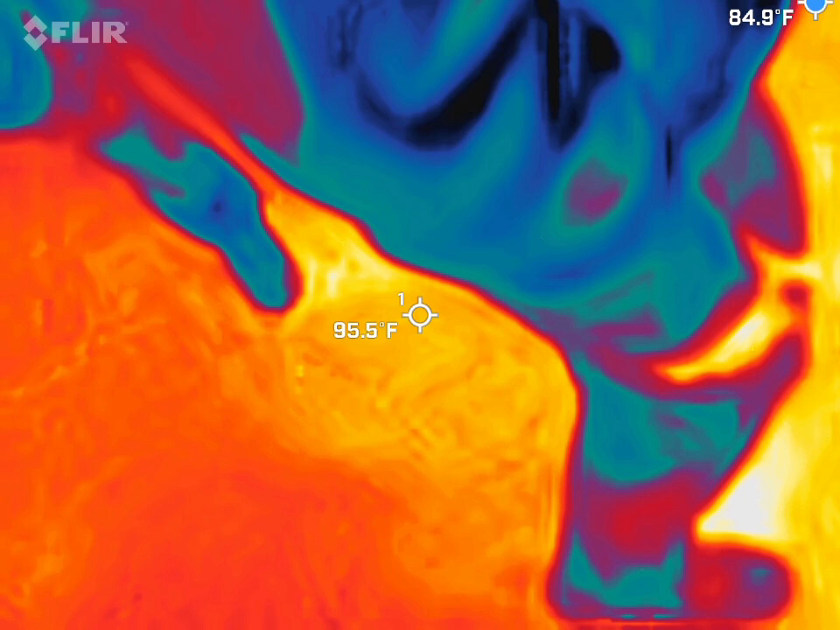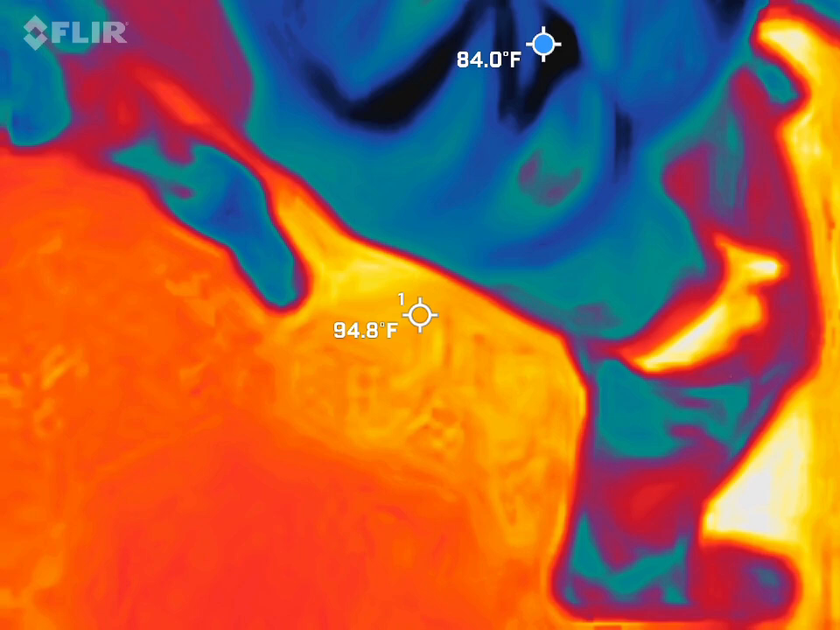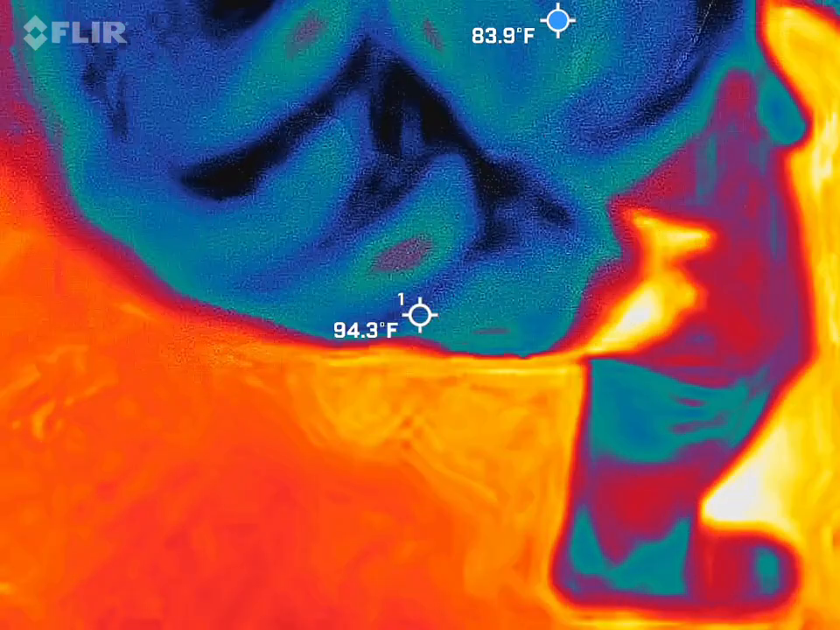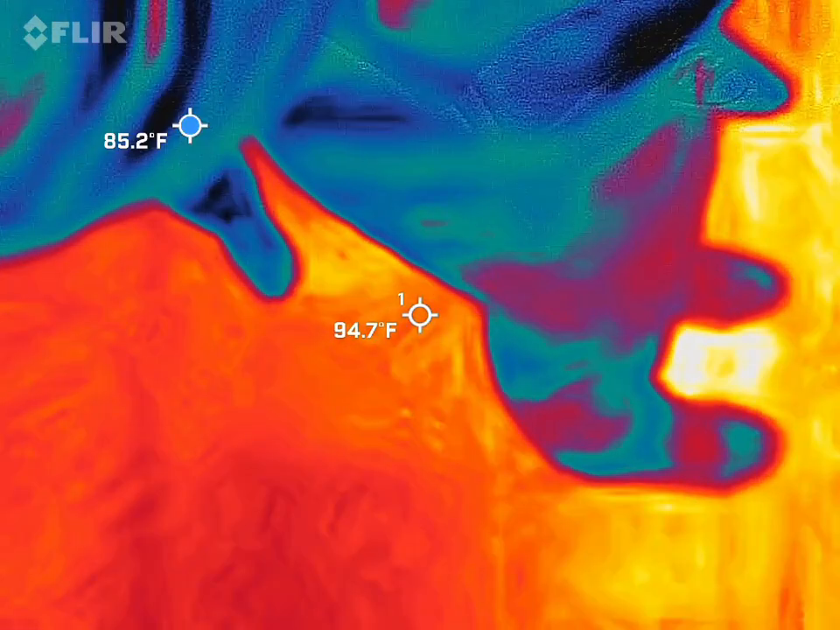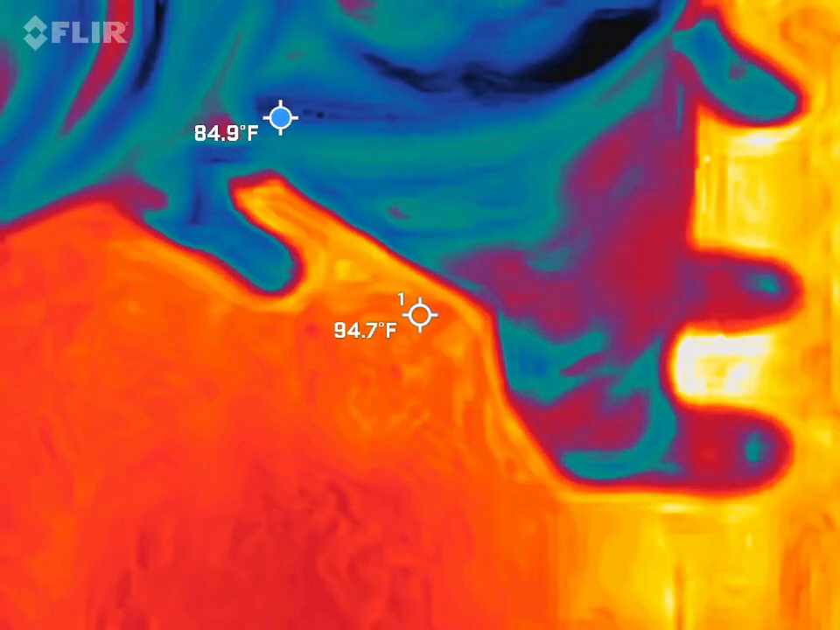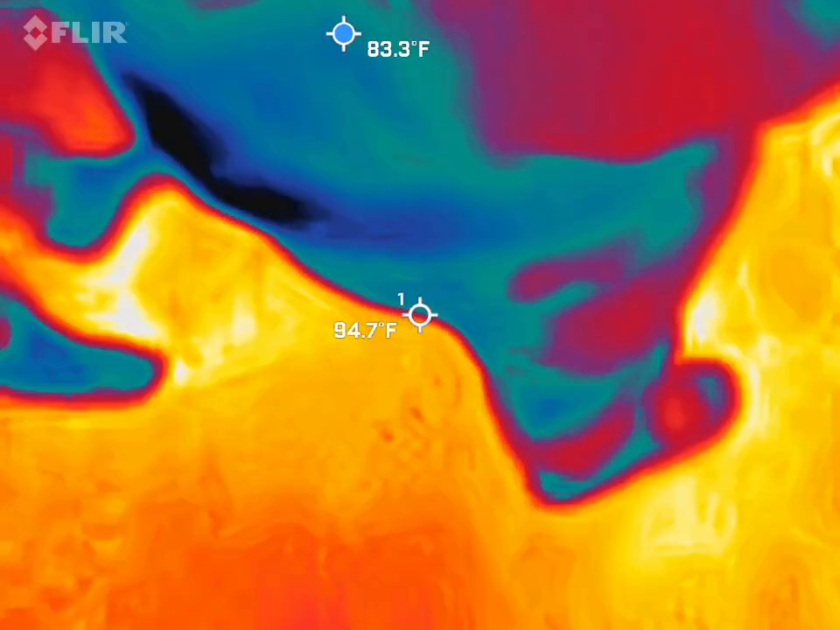Problem is I can't see it, and I don't have these buttons memorized yet. There you go. Better? It's just playing random. See how that's moving? If that stops moving, let me know. So again, that thing's new for me. I'm still learning more about it. I've only used it myself like once or twice.